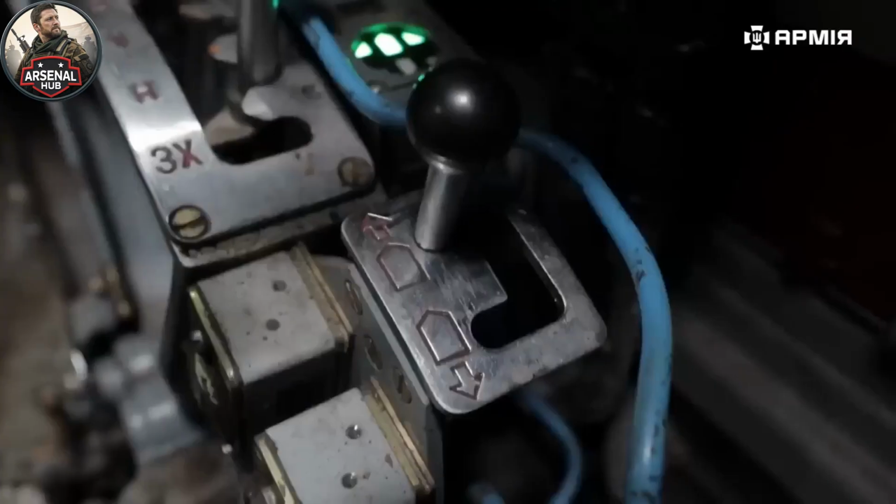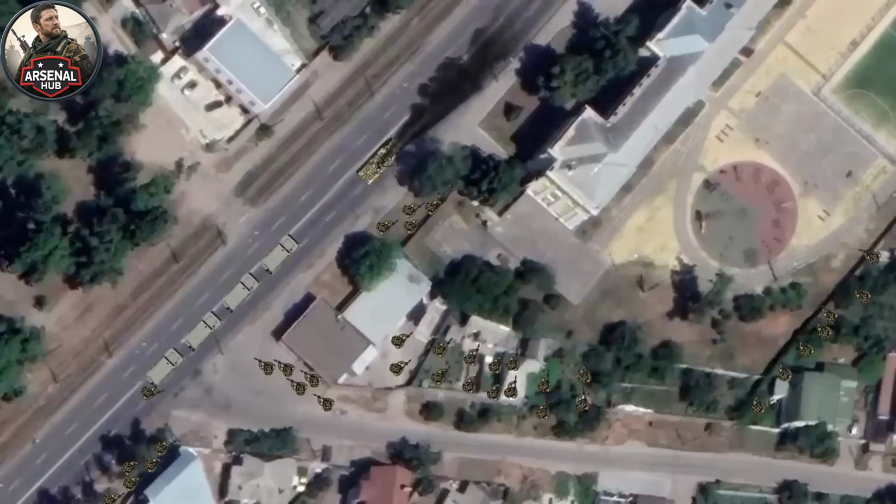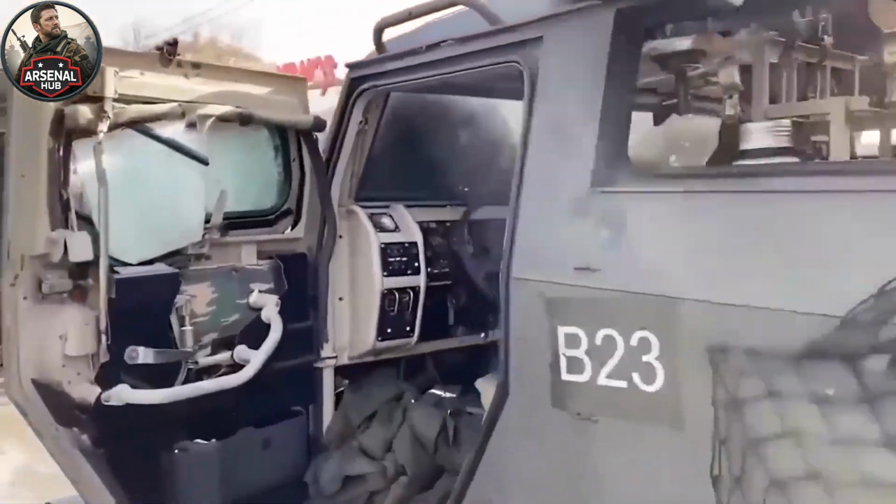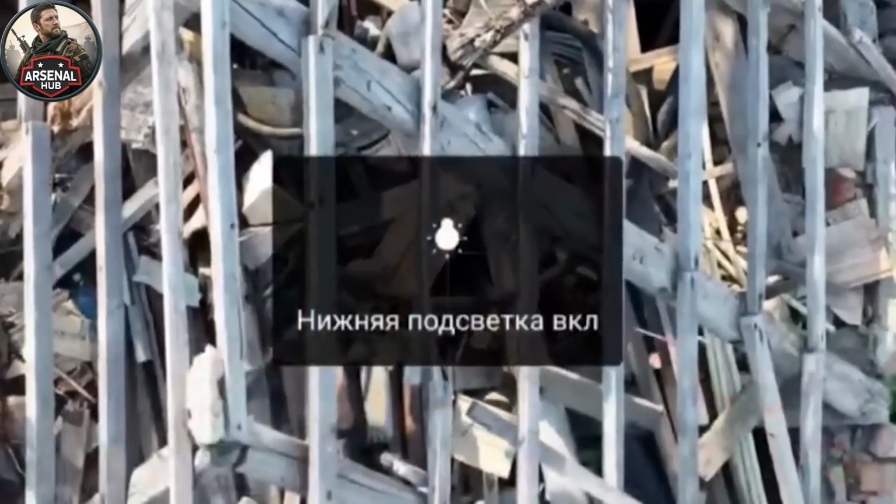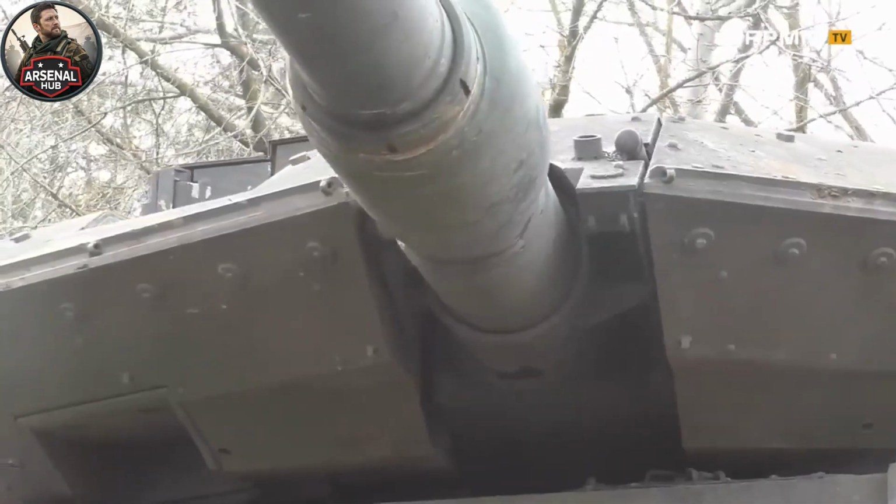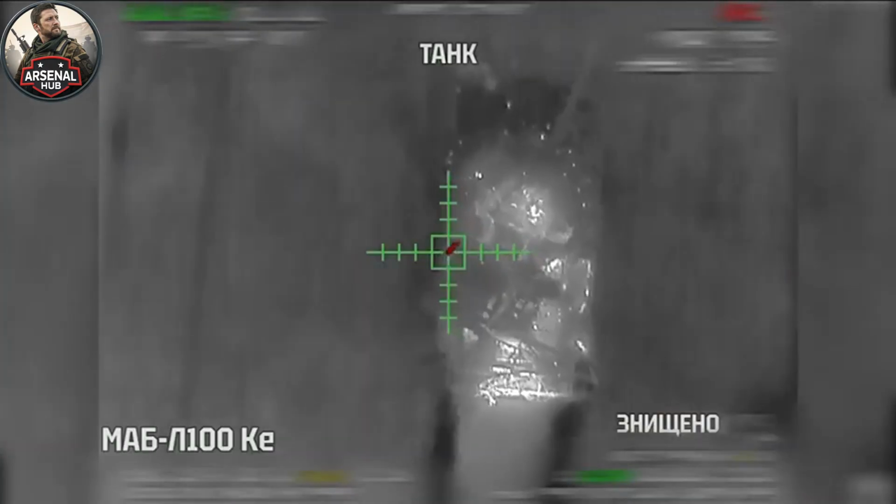To fully understand what happened on that forest road and why the outcome was as complete as it was, it is necessary to examine the specific nature of thermal imaging as a military capability and what it means for the character of night operations on the Eastern Front, because the engagement described in this video is not an isolated event. It is a representative example of a pattern that has fundamentally changed how night fighting works in this conflict.